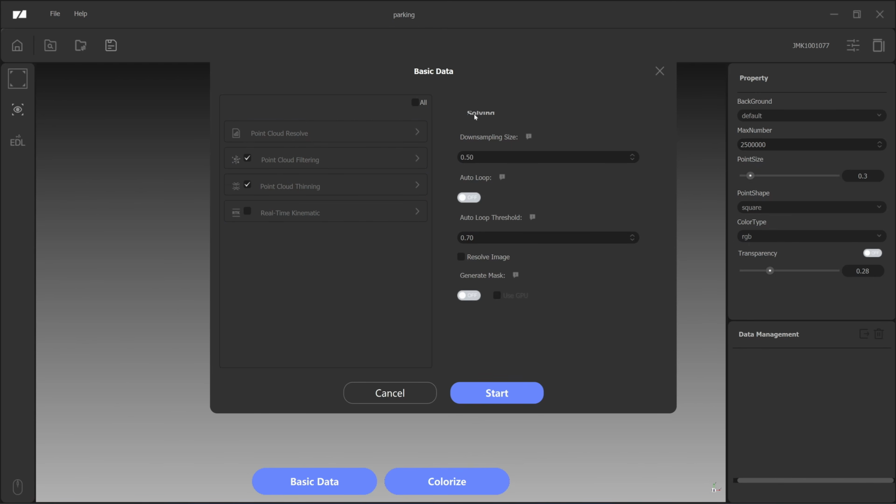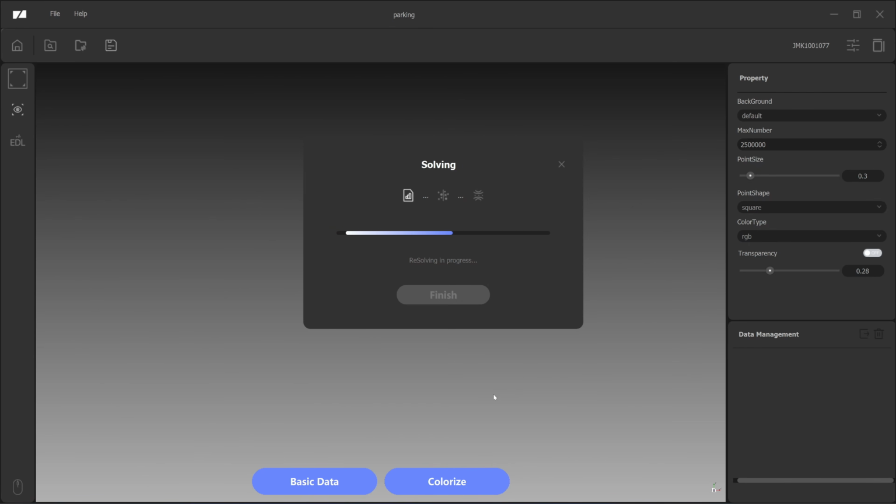On the right, you see the solving settings. You have a downsample size. Okay, I'm not quite sure what the downsampling size means. And auto loop, the default value is off. Sometimes when I turn it on, it gives some issues when resolving the point cloud. So I will leave it as the default value. The whole process of 3D scanning with the LiDAR is that you need the point cloud for tracing in CAD.